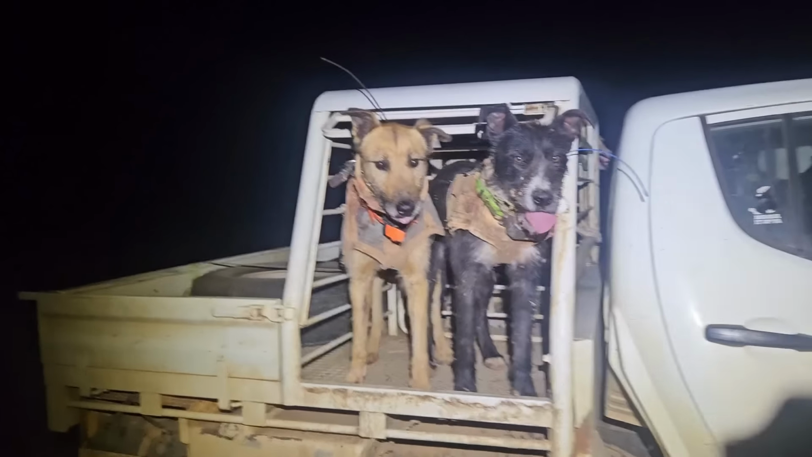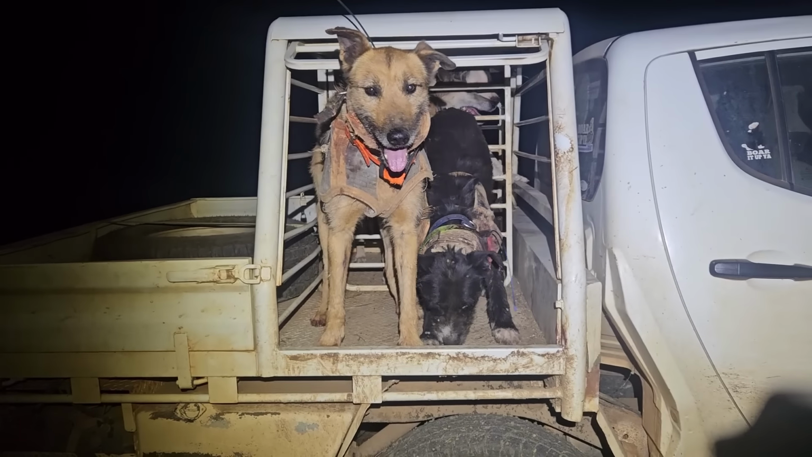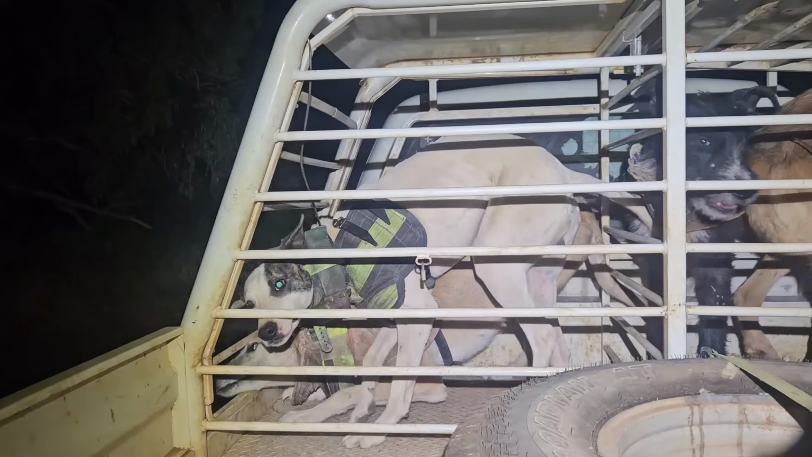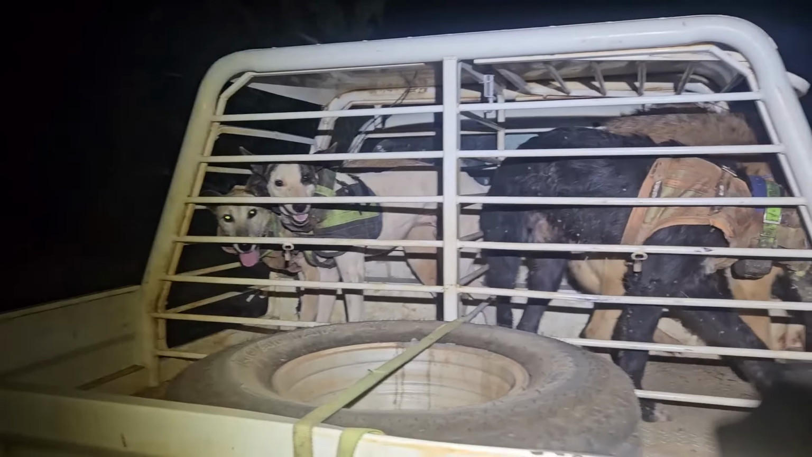So to start with, I'm going to run Tarn and Chevy. I'll run them two fellas loose first. And then I've got Viper and Tez in the box. I'll keep them locked up till these other two get a couple up their belt, and then they tire off, I'll swap over.